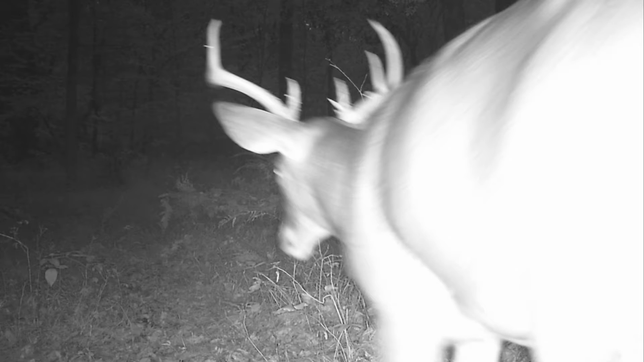Now, I did have an encounter with this 8-point during archery season. Unfortunately, he busted me and I wasn't able to get a shot, but it was interesting to have an encounter. My dad also had at least one or maybe two encounters with that buck as well.